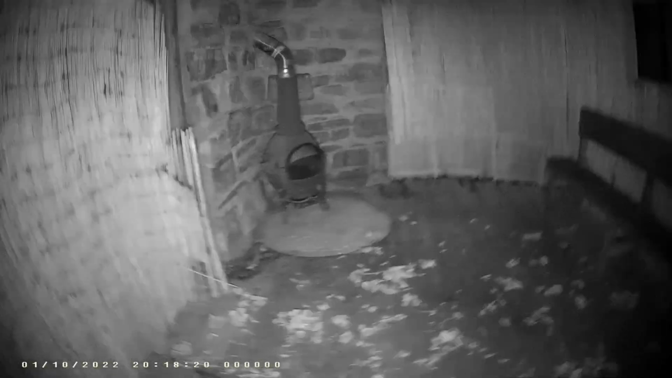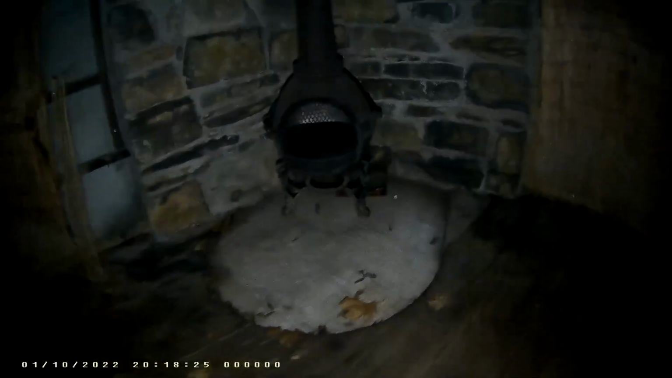Pretty much the same inside. I can turn this to audio vision here. You got a fire. The straw paneling is falling off. I just need another rest, folks.